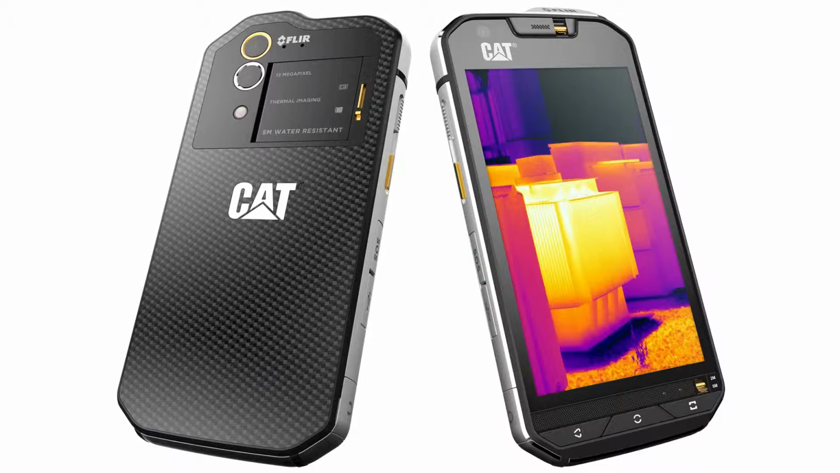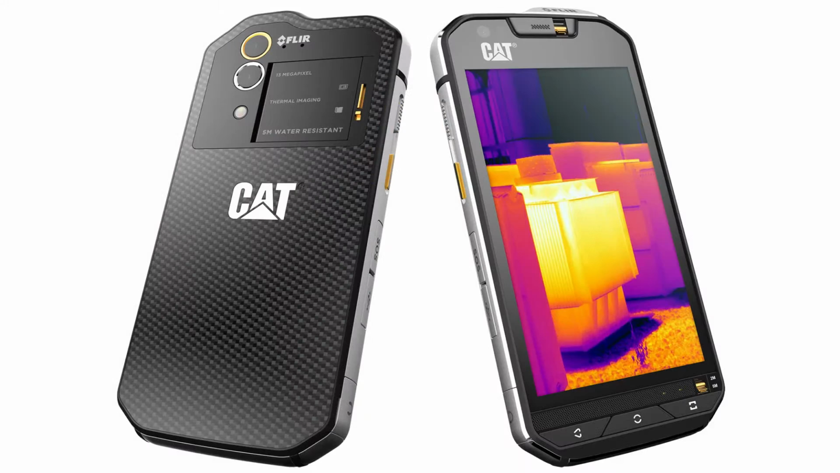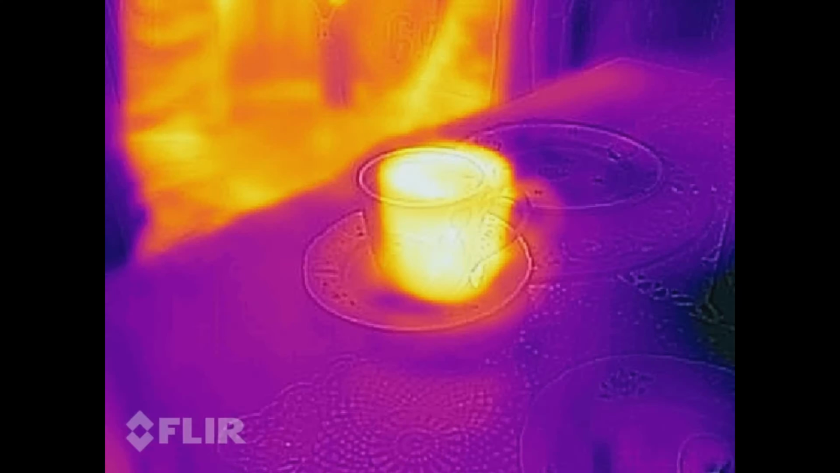And I particularly like that they put in the marketing material a picture, I think it's from the E95, and that is a $10,000 device, and this thing costs roughly $800. So if you need a thermal device, this is one of the simplest ones that there are, because this one will always be with you, as it's also a cell phone.